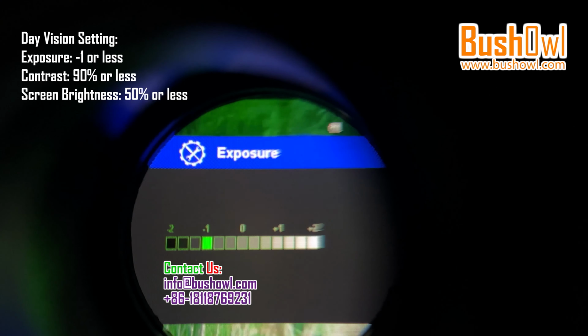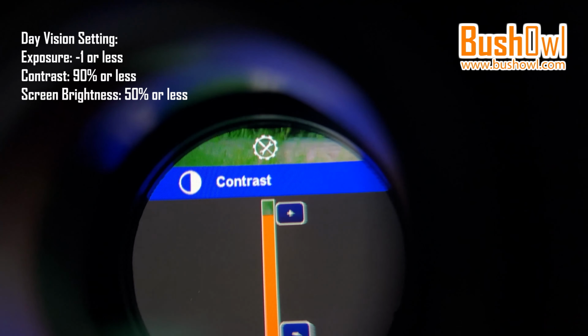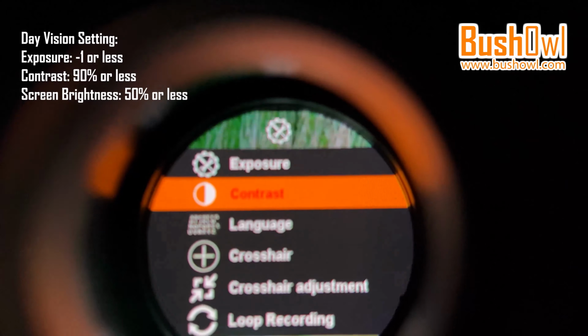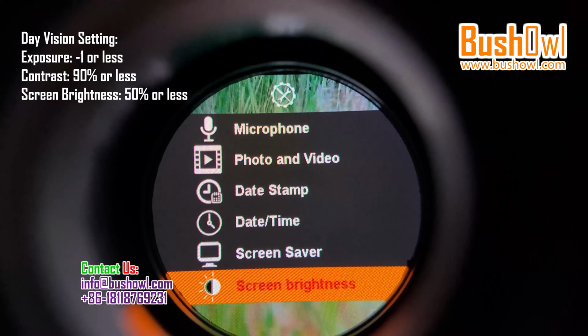There are 3 key points that decide the image quality of the day vision and night vision: the exposure, the contrast, and the LCD brightness. The default settings are as below. The exposure is set to be -1. Contrast almost the maximum. And screen brightness 50%. It is for day vision.